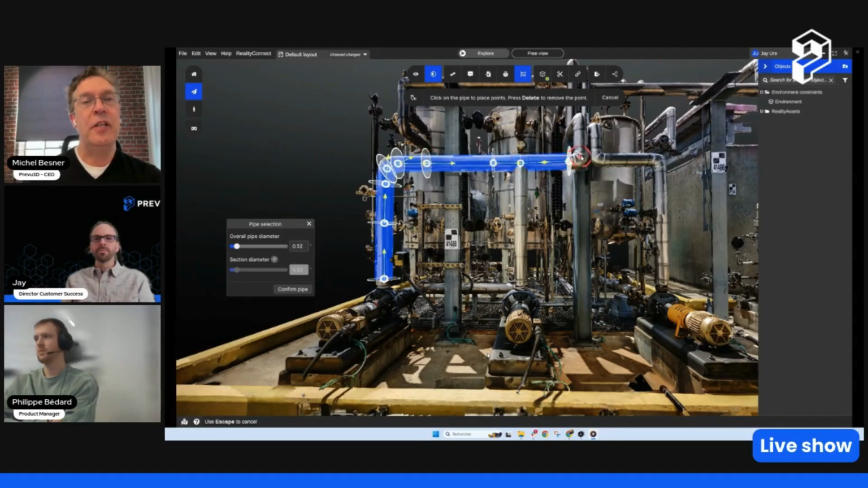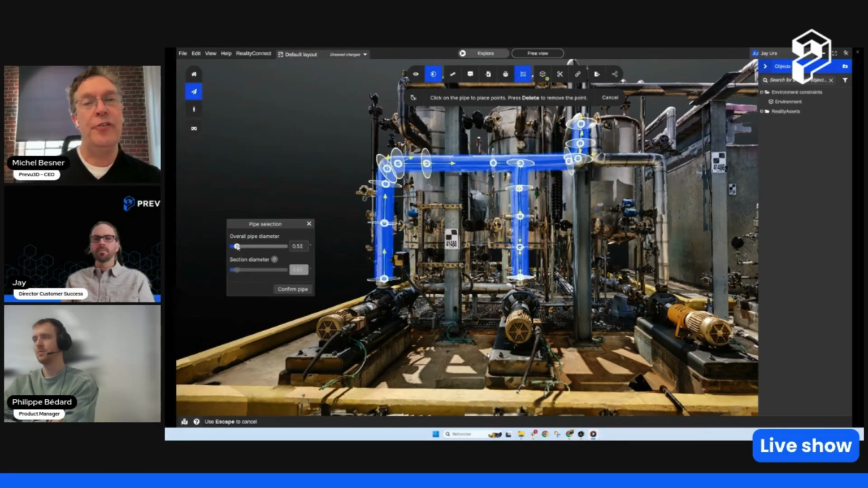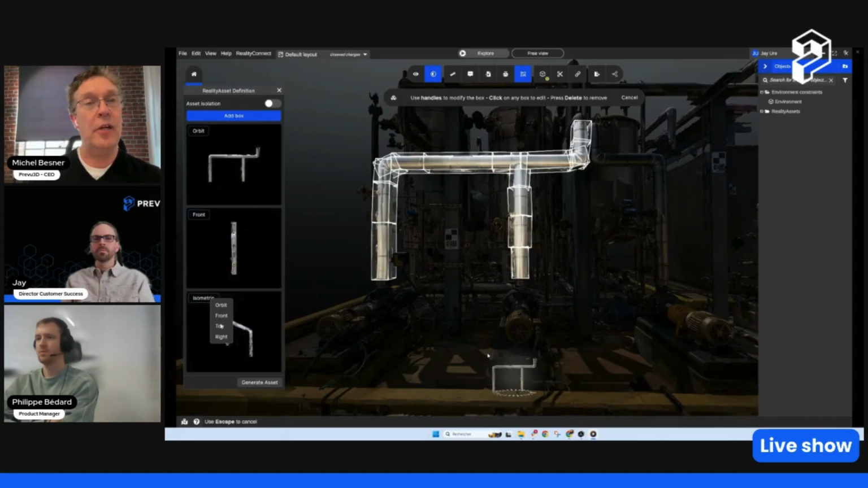I'm going to define this first section. Then we're going to go in the middle of it and say, we want to continue this piping system and continue defining this piping. Yes, this is still a manual tool, but very quick. In a few seconds, you're able to define this volumetric shape. And you can see here, this is not just a line that we drew on the piping.